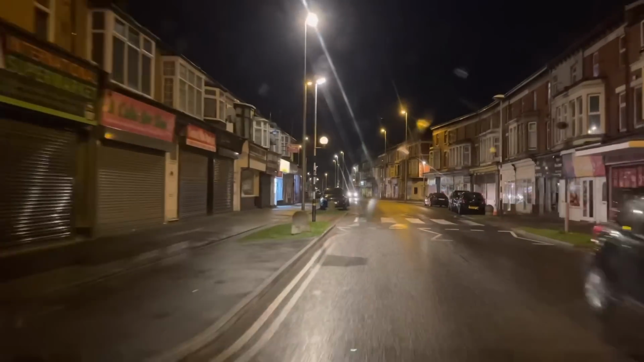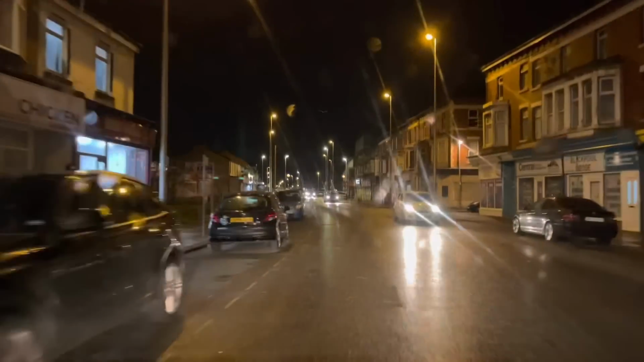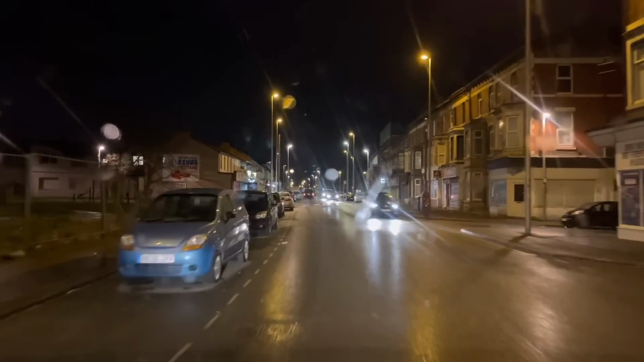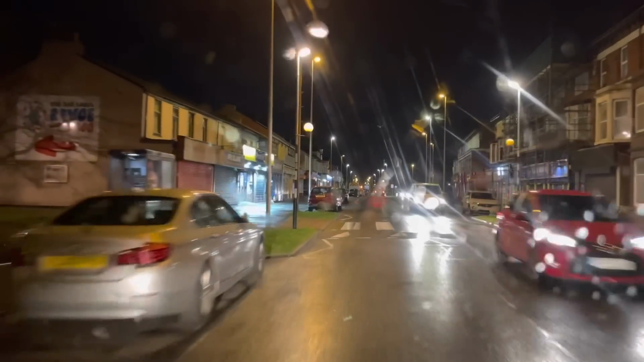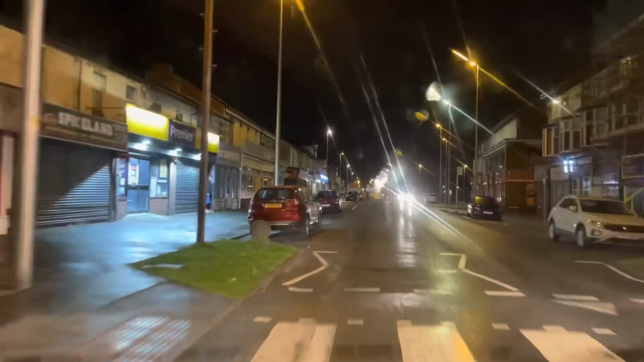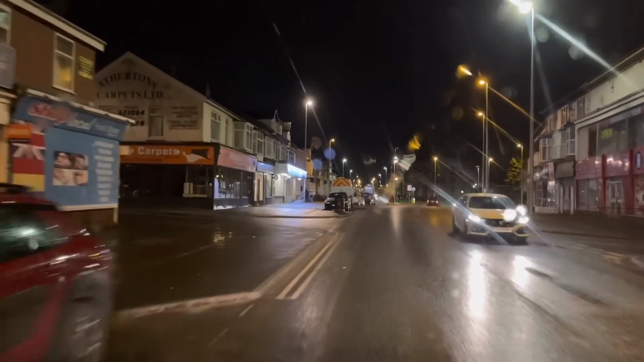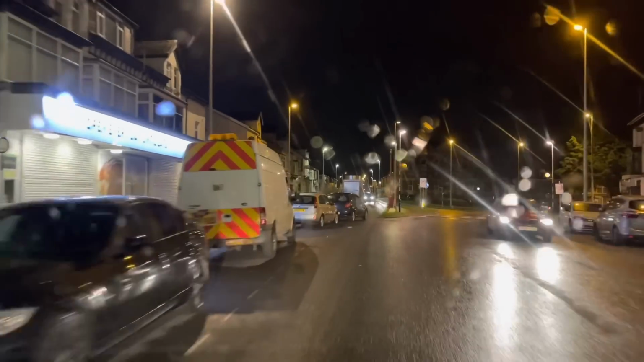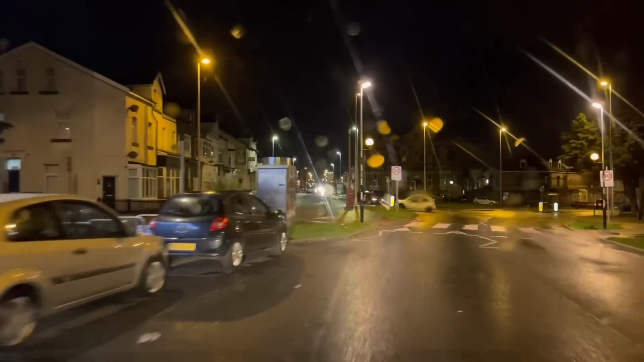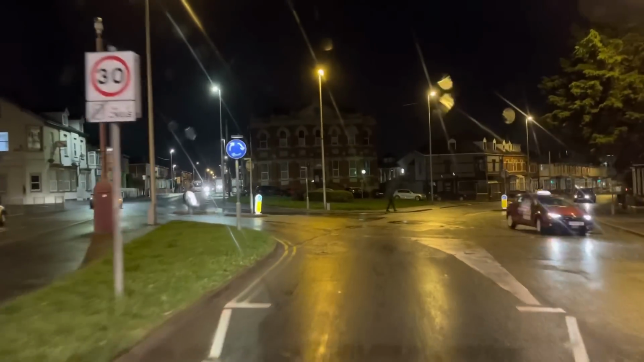I'll put links in the description if I can, but yeah, we're now heading along Central Drive, roughly towards the south. And yeah, so Central Drive's certainly seen better days. And I think Central Drive probably went downhill after they closed Central Station. But anyway, that's it for this video. I thought something a little bit different. I'm just heading away from the town now, from Central Drive.